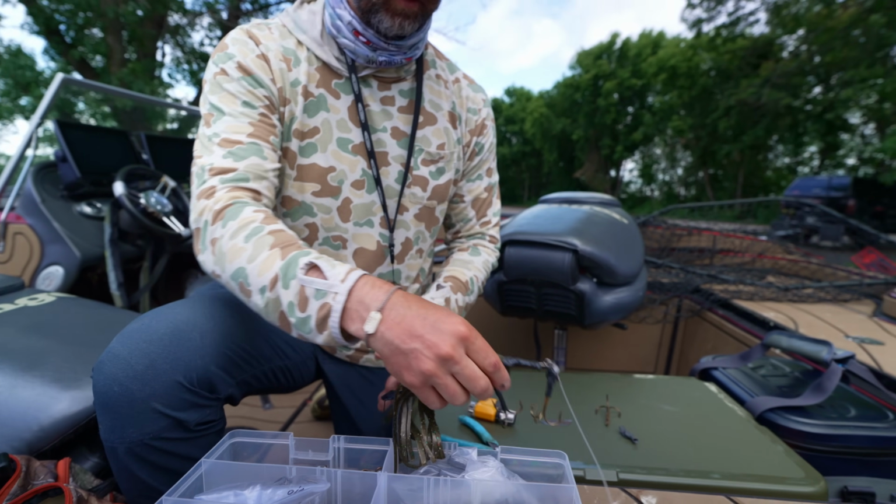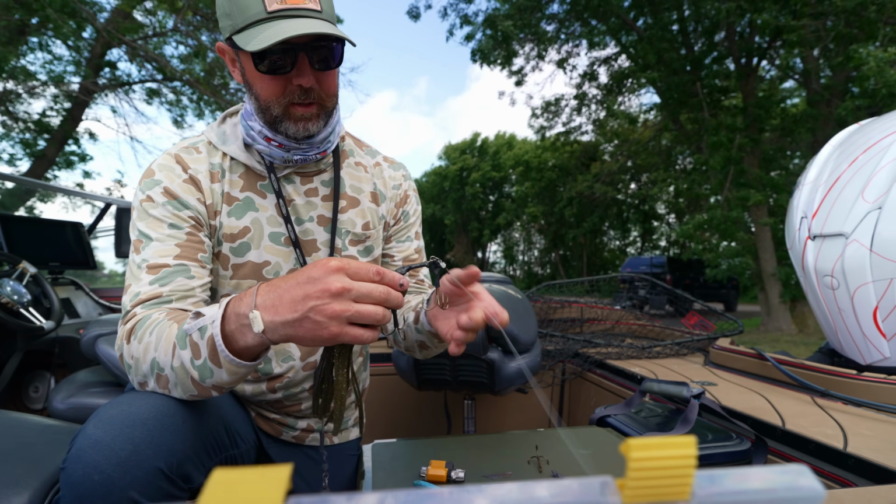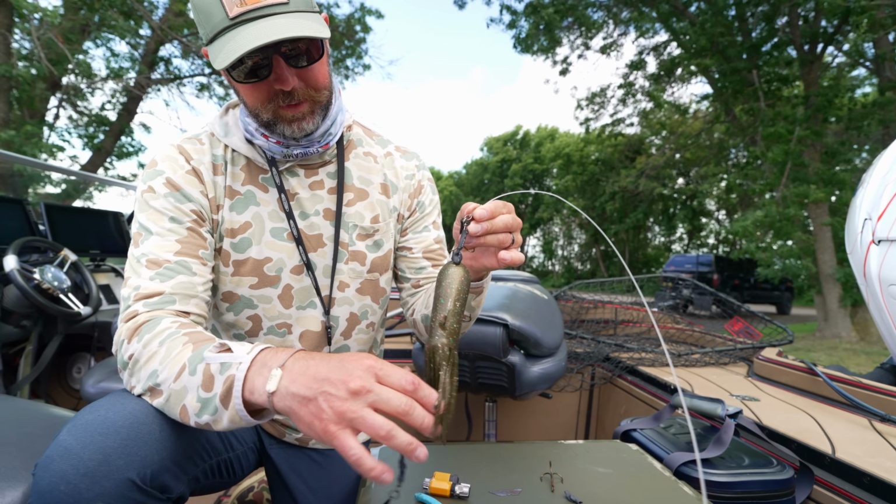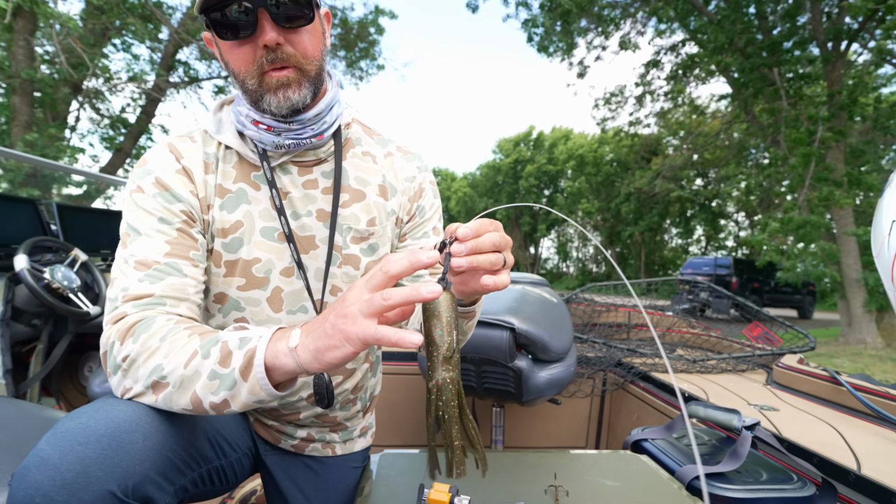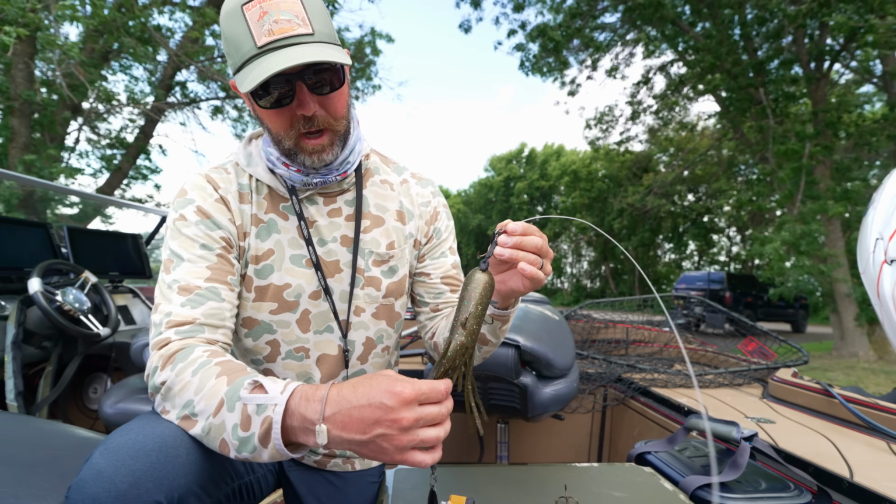Having a setup like this is a non-issue for hooking. You remove that back hook. It's just cleaner. It's easier for you to unhook too if you have 2 hooks right here, and you're not worried about popping the back one.